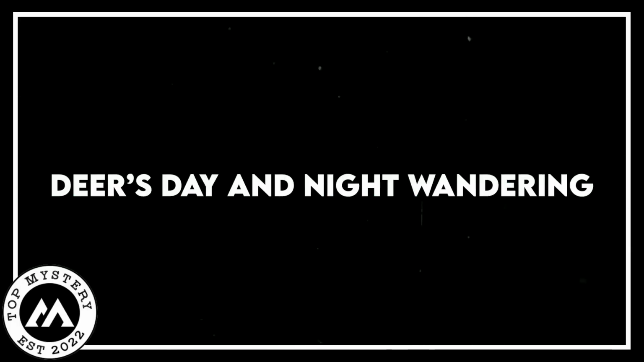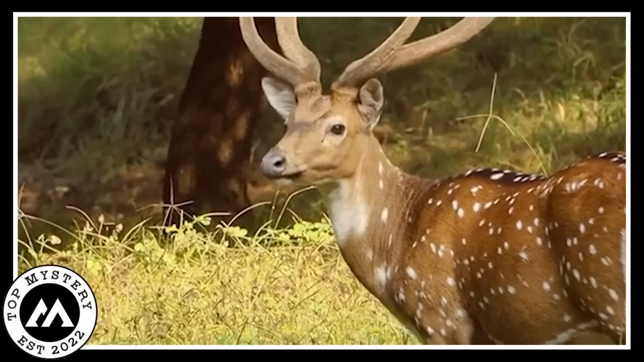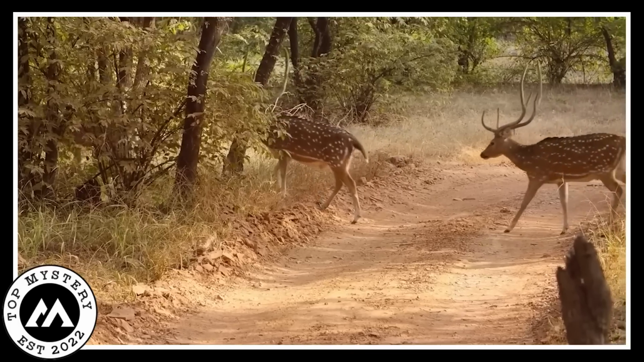Deer's day and night, wandering. Once upon a time, in a big wild forest, there was a graceful deer. This deer, a beautiful animal with soft brown fur and gentle eyes, wandered the woods day and night.